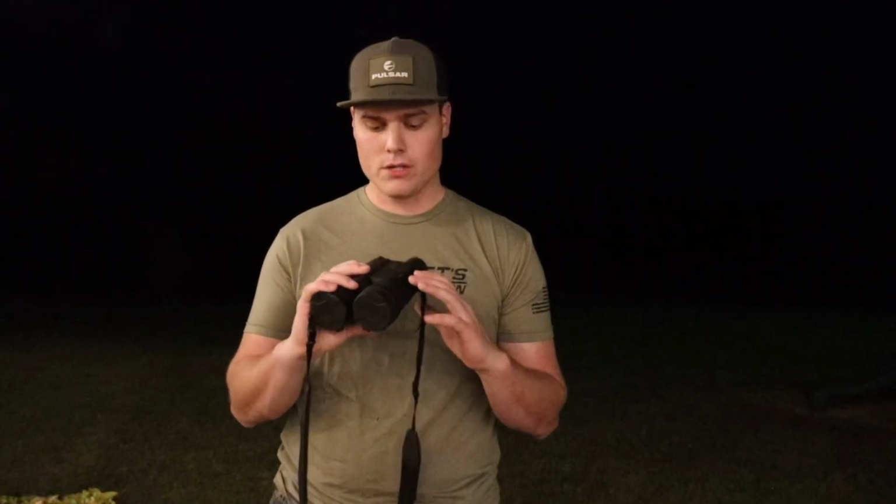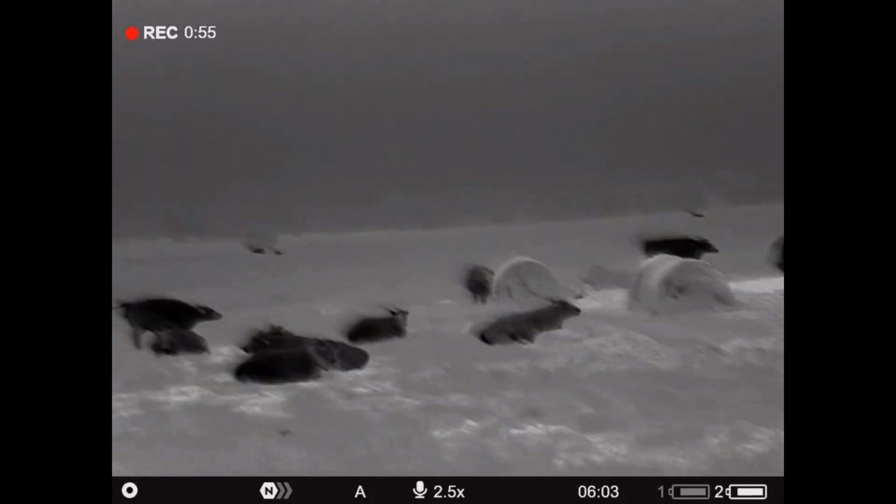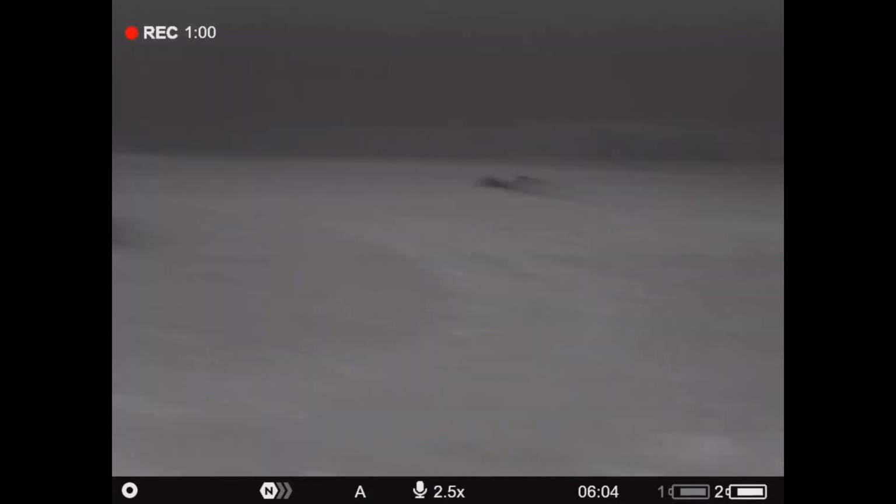Some pros that I have on this unit are just the image quality in general. It's phenomenal. It's nice to get that wide field of view. It has 2.5 base magnification, but you really get this nice wide field of view with both eyes. So it almost feels like it's much wider than your standard scanner, and you feel like you can see a lot wider because of it. And then, just that eye relief. If you're sitting in the dark, it can really dilate pupils when you're looking with a scanner with one eye versus two. So that's where the binoculars really come into play, and they're really handy.